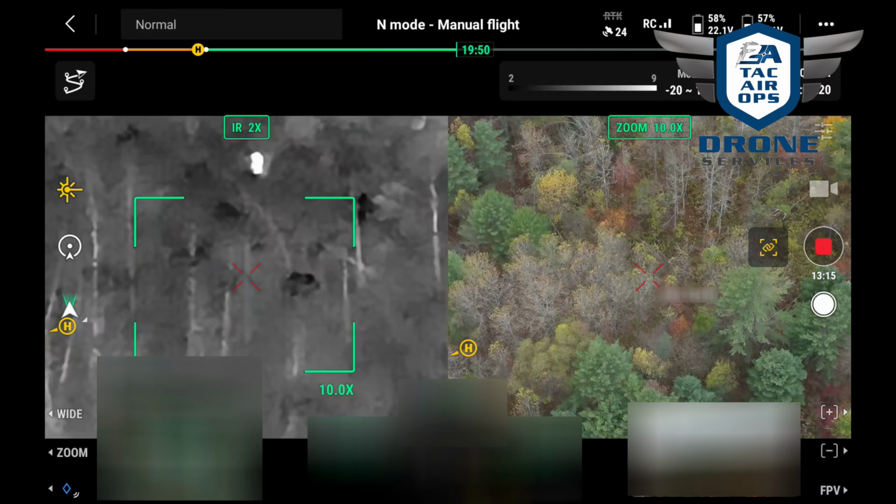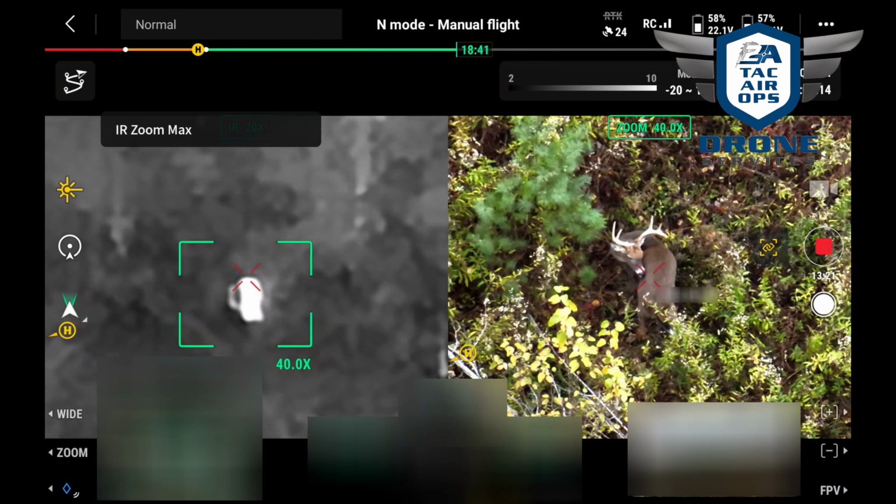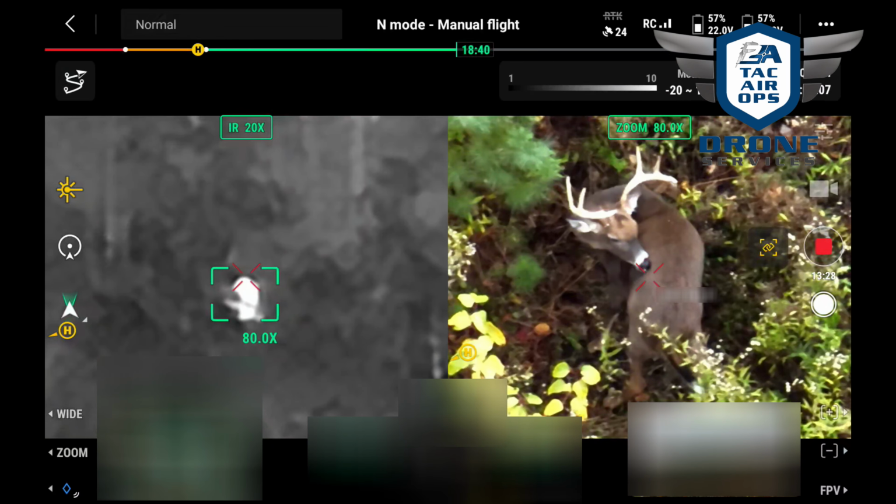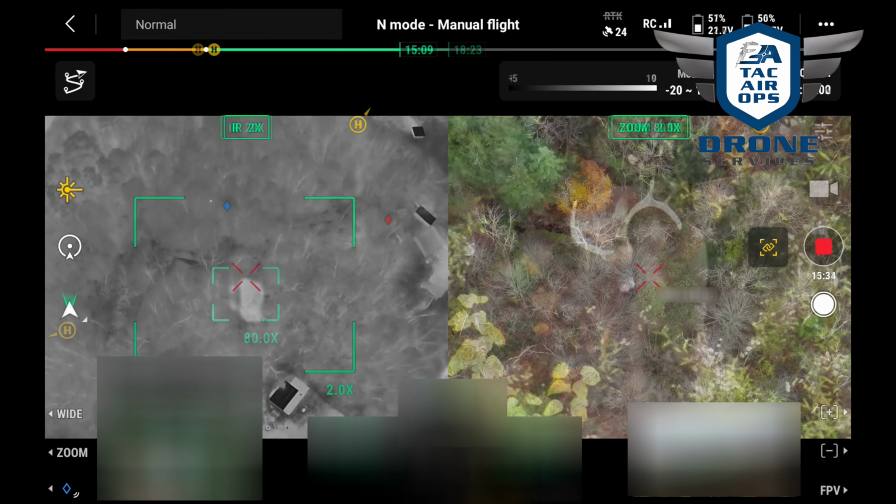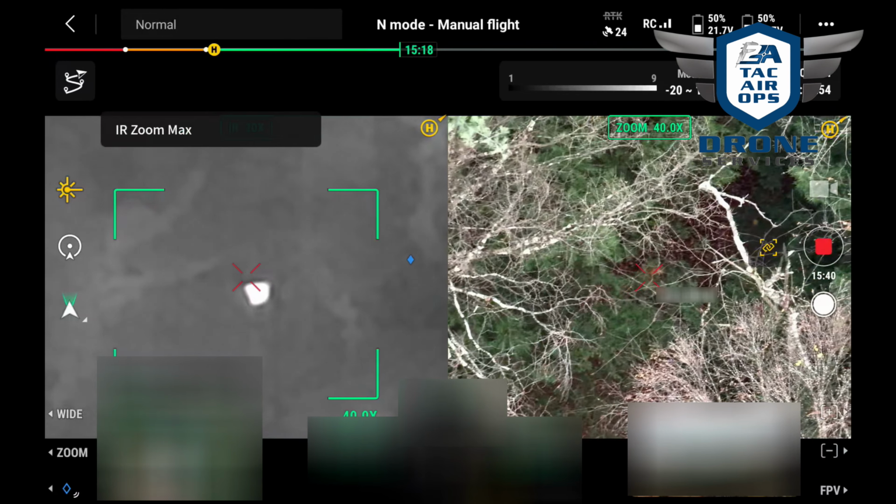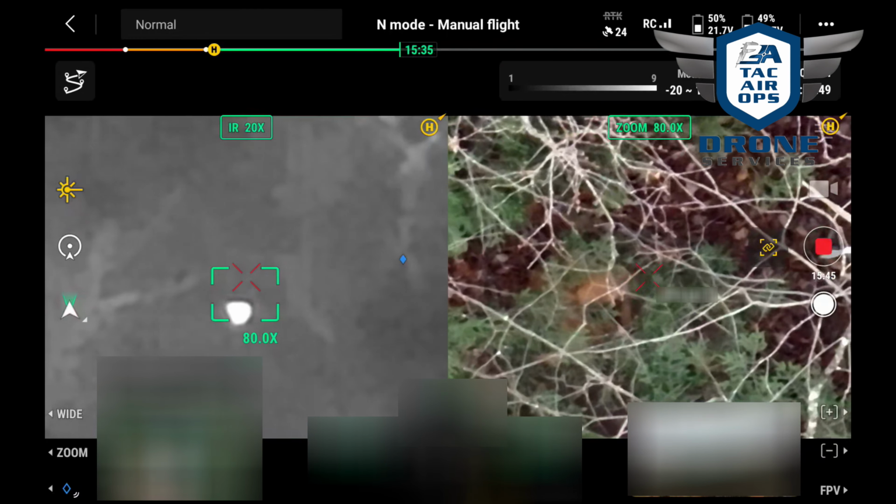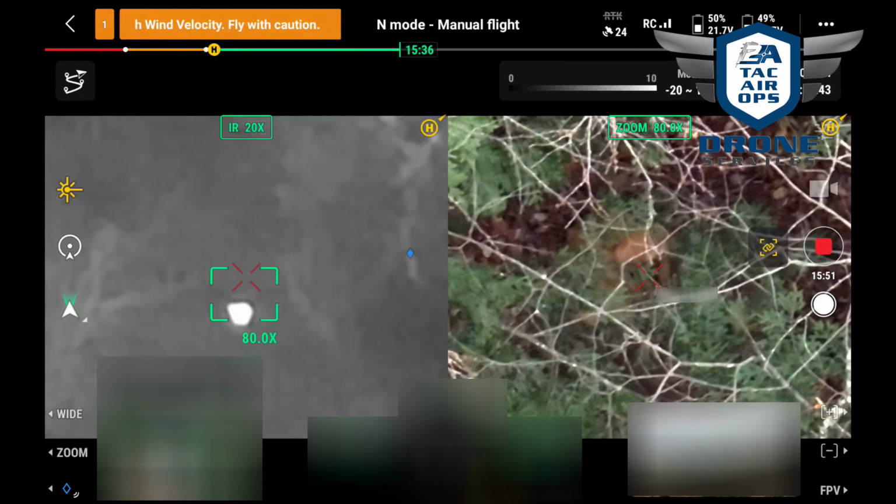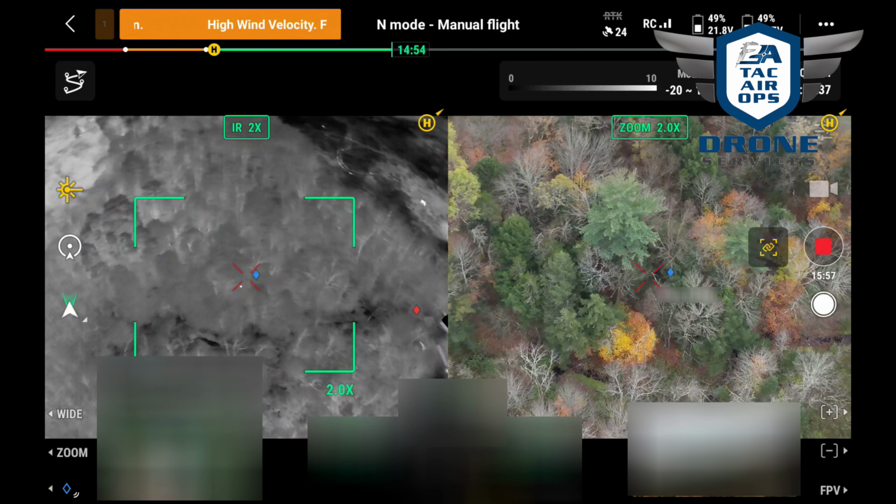Just a couple of deer and that buck. Yeah, there's the buck. Get that picture. God, look at it. What's that? Is that a deer or is that her? It's darker than the deer. I think that's her. Okay, hold on. Let me get a little closer. It's right where she's been. You're right. She's right in that area.